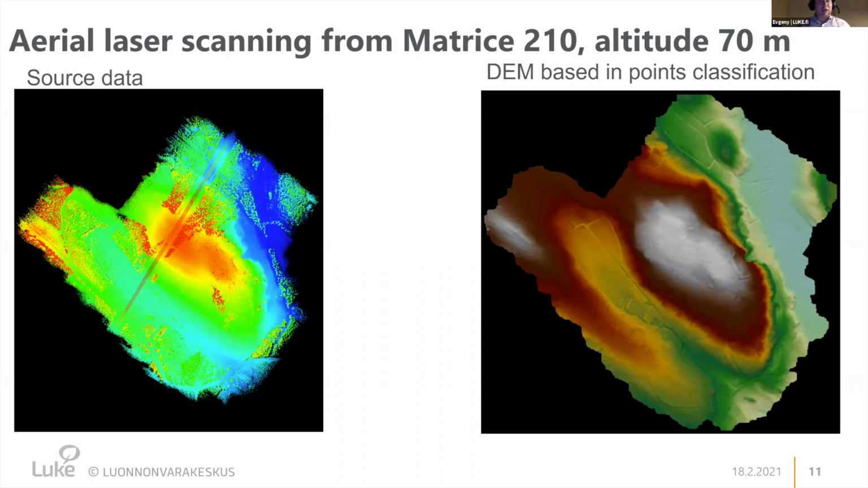So I think here UgCS allows you to save your flight time. And if you're saving your flight time, it means you can get bigger coverage of the areas, and you increase the efficiency of your work. As a result, we got this point cloud from LiDAR.